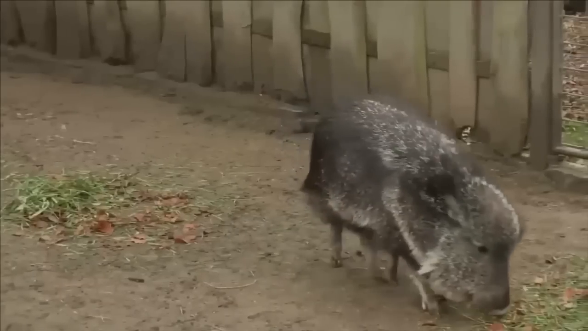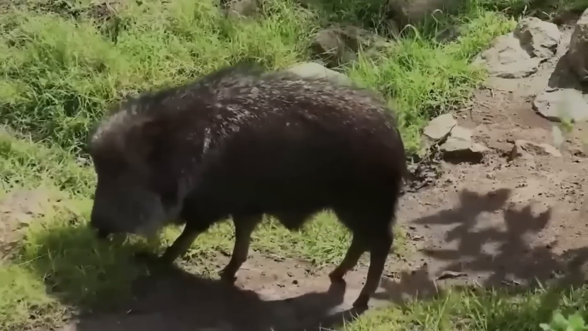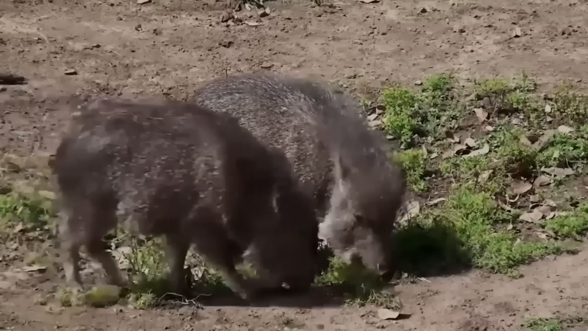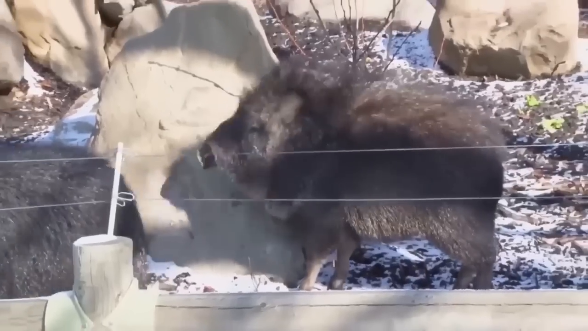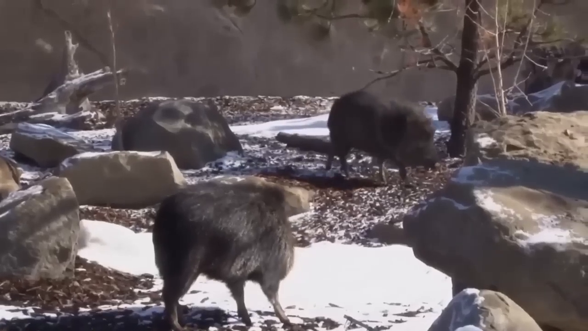The peccary was actually well known to the local natives, but it wasn't until the early 1970s that Western scientists realized that the animal was actually still alive and well. It is the last species of its genus, and just about 3,000 of them are currently known to exist.